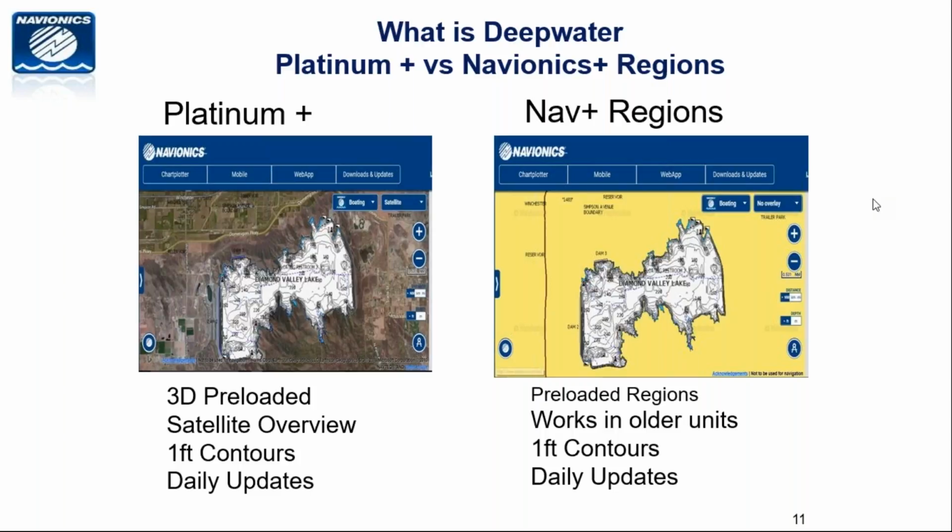What is the correct app for Navionics to download? We just changed apps so that there is one app now. There used to be multiple apps, where you would want the boating app, but now there's just one app.